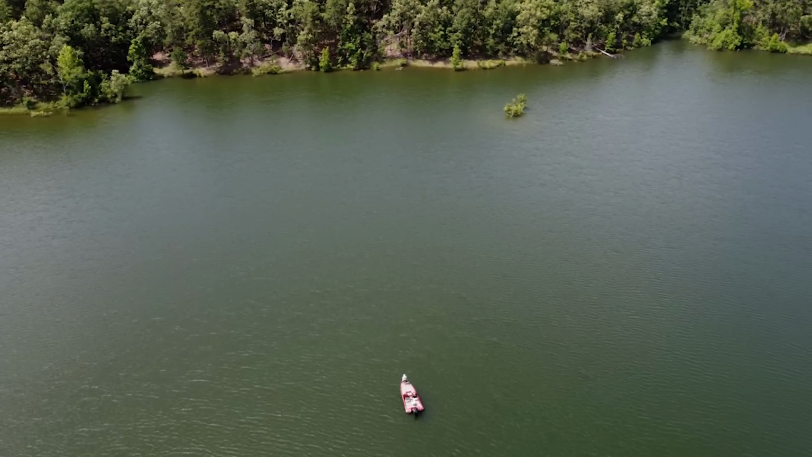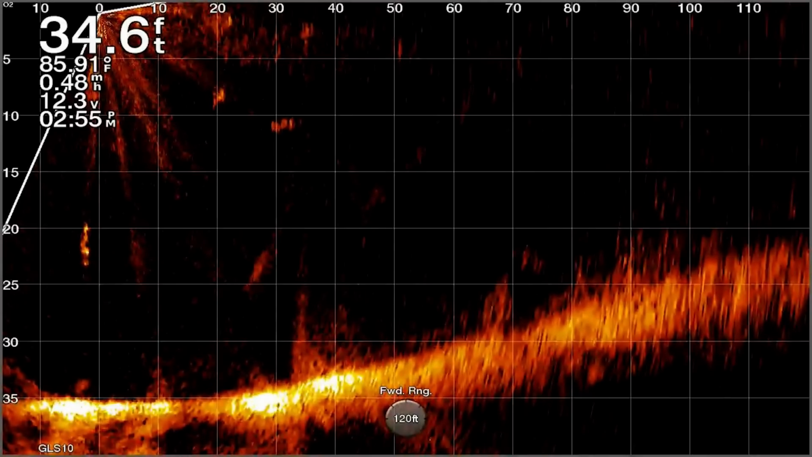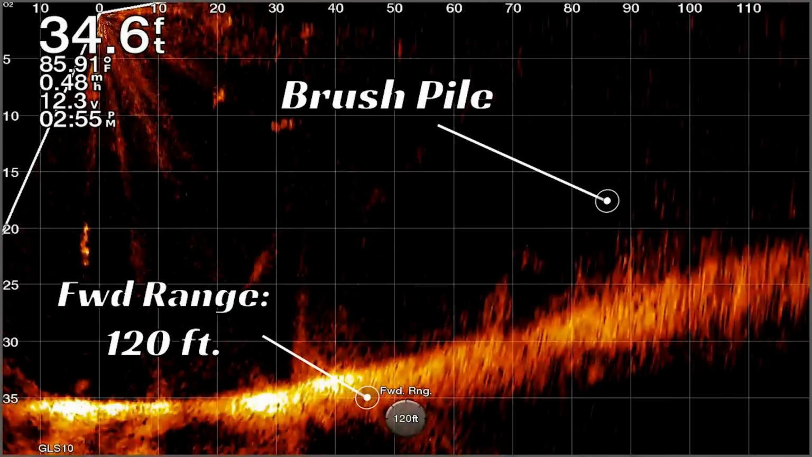How you can practice this is by going to your own body of water or a lake nearby, one that you're familiar with, find you a brush pile, set your settings to 100 to 120 feet, go out there and look at it and just get a feel for how it looks. It's not going to be as clear a picture as it is at 60 to 50 feet. So set that up to 120, and some lakes you'll be able to do 150 feet depending on your settings and how you get your Garmin or your Lowrance Live set up.